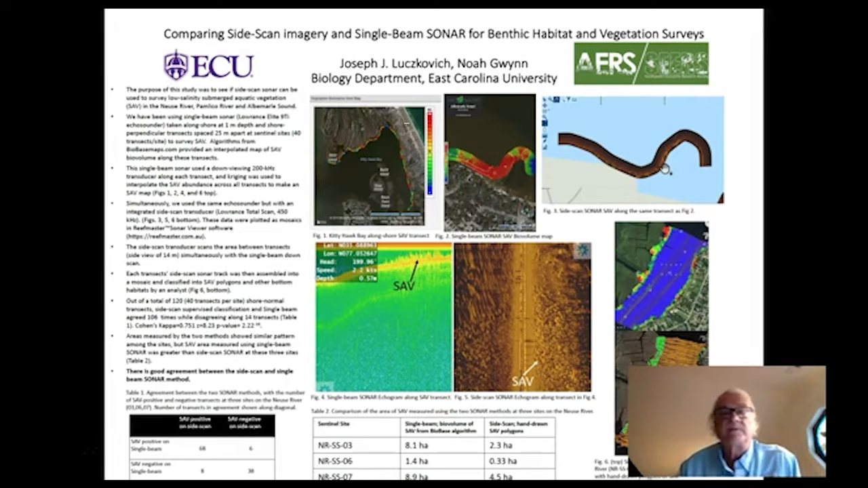Then we would take the BioBase Maps output, which once you run 40 transects perpendicular to shore in an area, gives you a nice map after you send it to the BioBase map company. They return within an hour or so a very beautiful map like that.